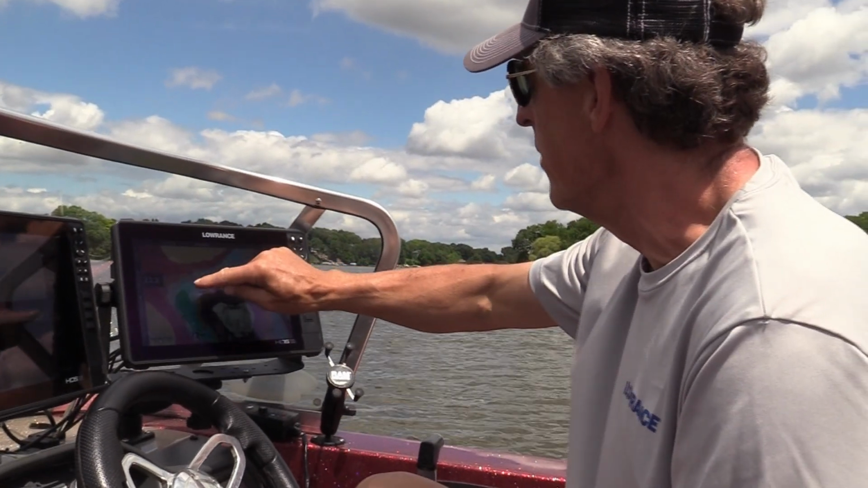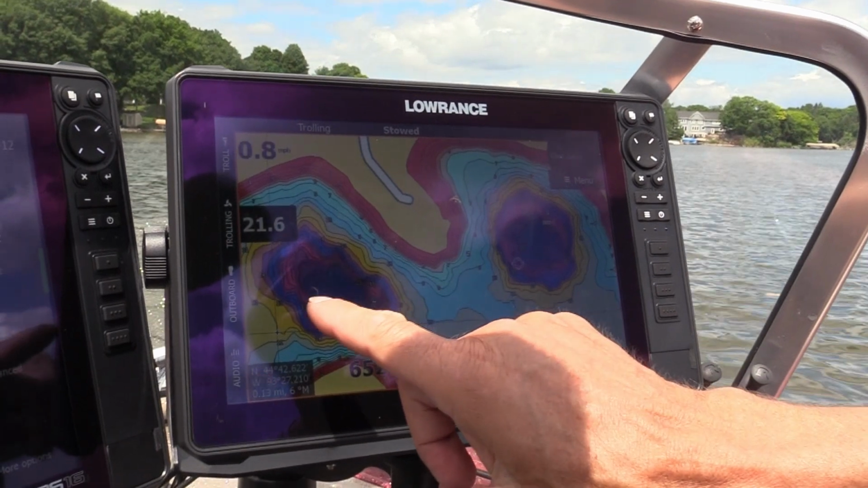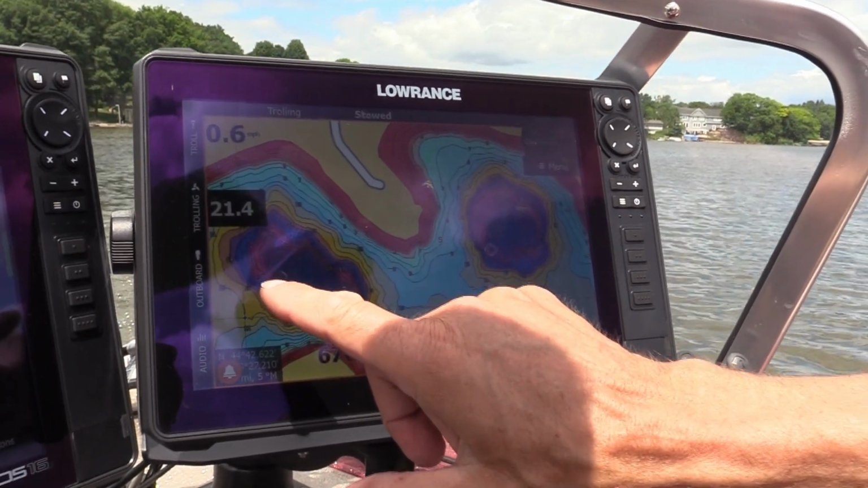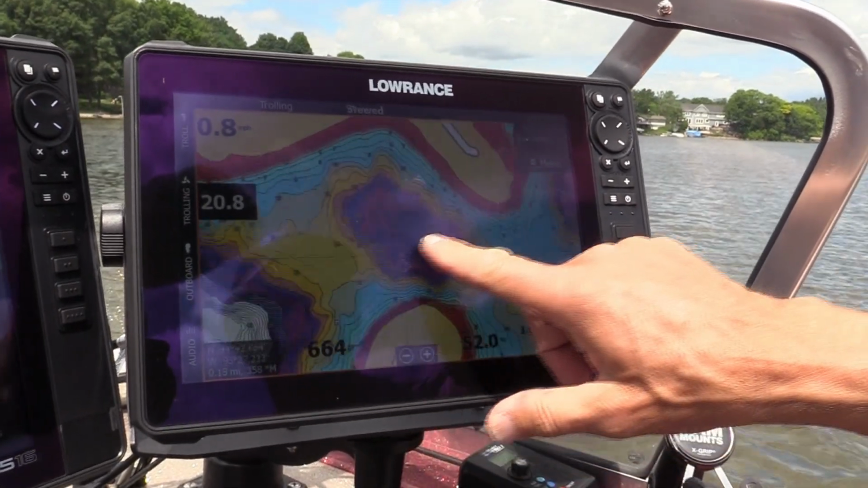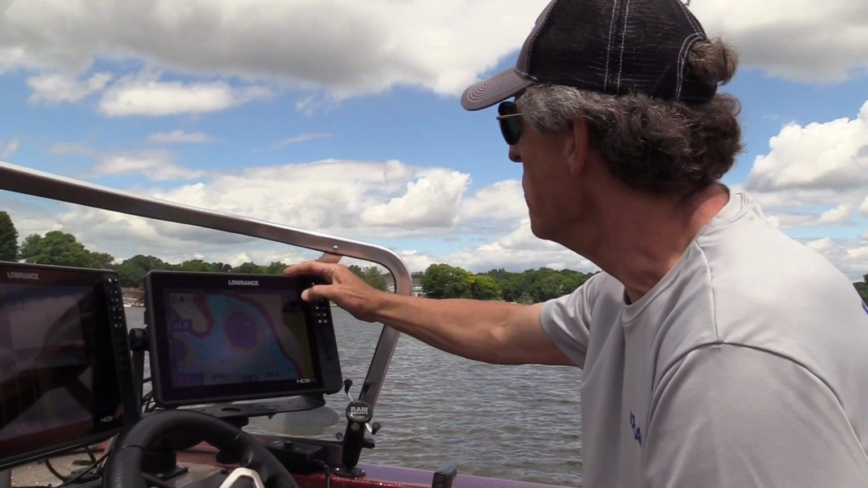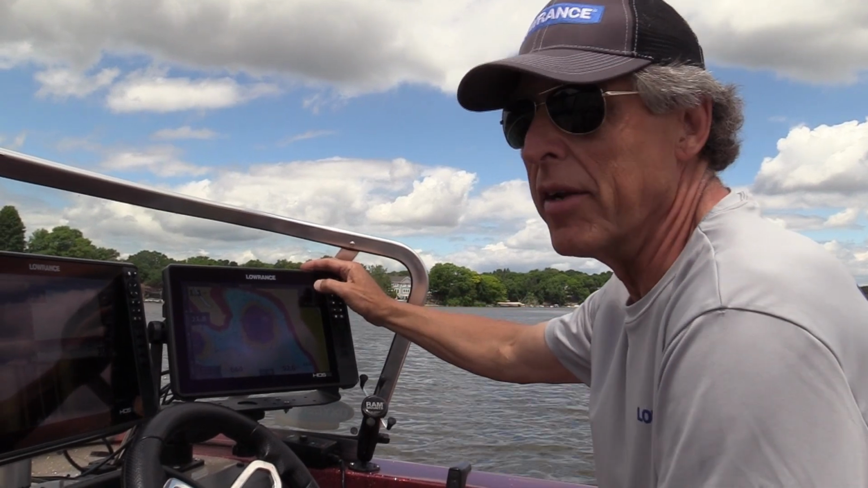And then we're going into several different colors in 3 to 5 foot increments so that we can find our target area for different species, for walleyes or for largemouth bass on this lake here. So what we'll do now is we'll come in and we'll tell you how to set this up.